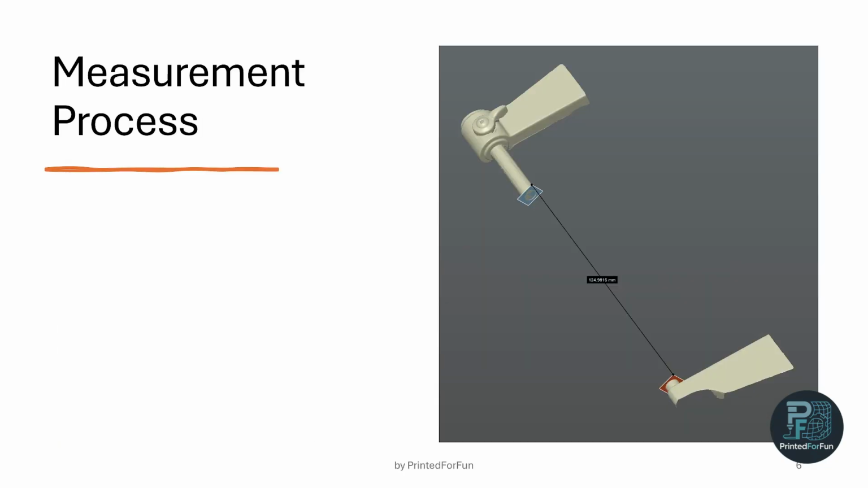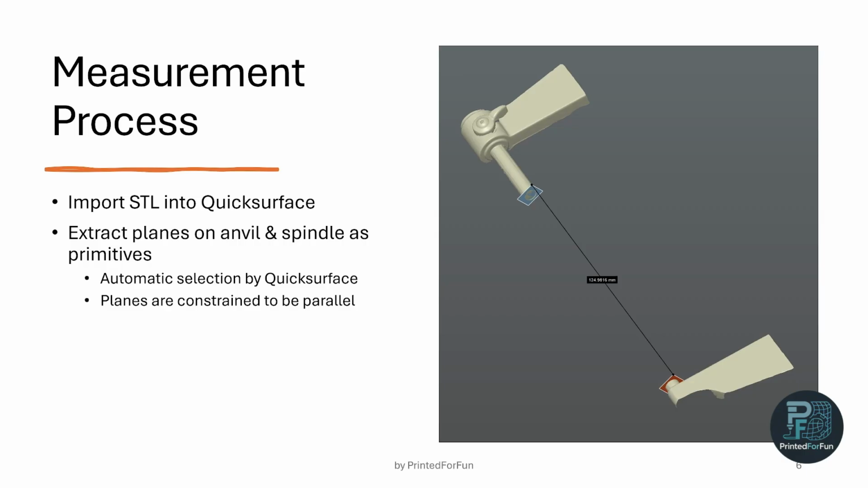Now to the measurement process itself. I import the STL files into QuickSurface. Then I extract primitive planes on the anvil and the spindle. For the first one, I used the automatic selection of QuickSurface, and the second one is also automatic but constrained to be parallel to the first one. And then I measure the distance between the planes.